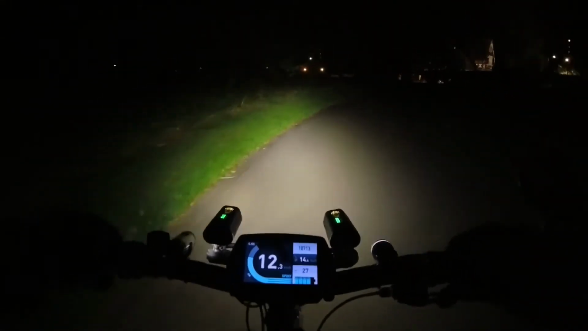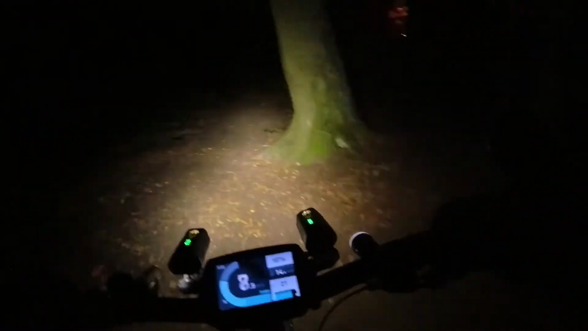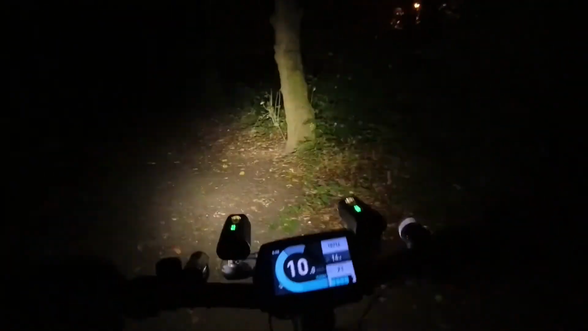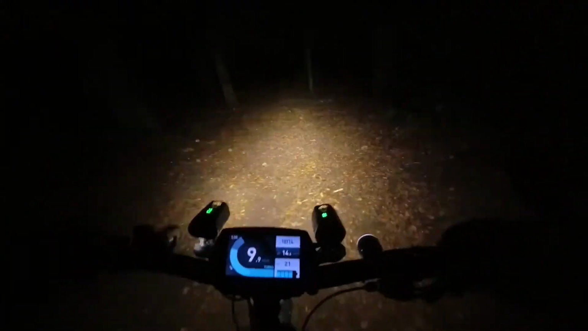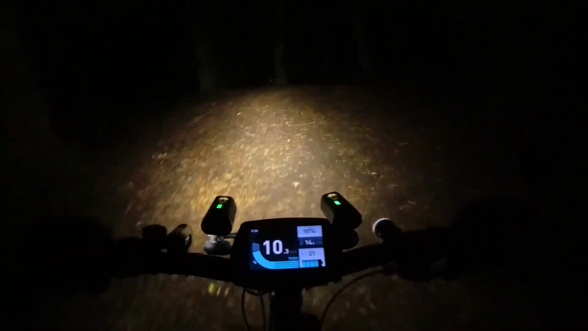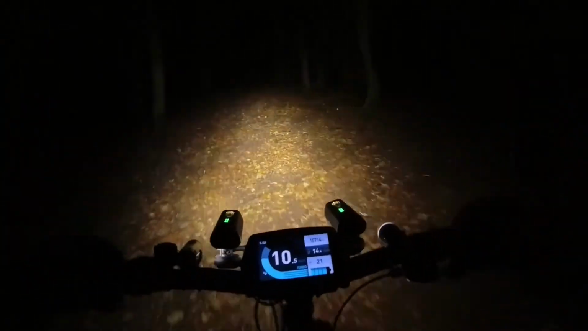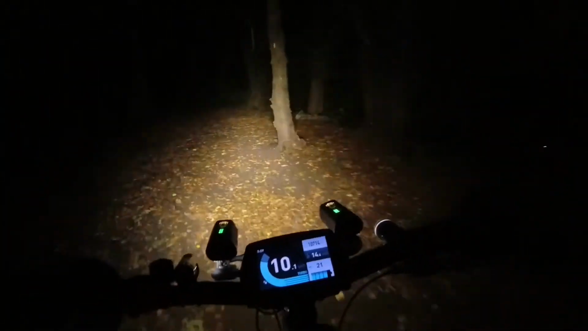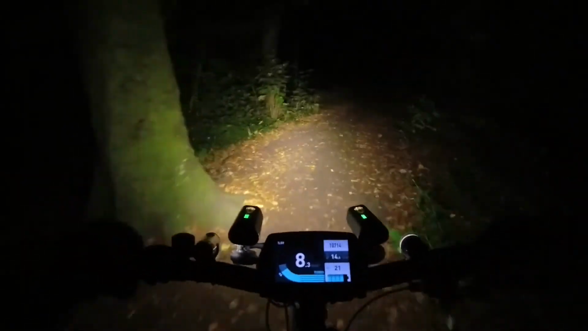Oh, and yes, the crash. I forgot about that for a mo. I'd better explain now what happened, as the video just ends abruptly following the crash. I was coming to the end of my night ride when I was riding up one last trail that was not too familiar to me. I have ridden it before in daylight, maybe twice, but it was not familiar in the dark.